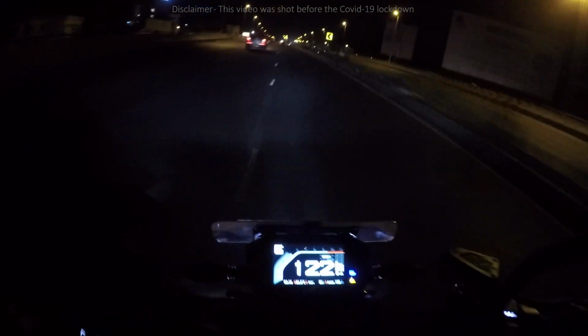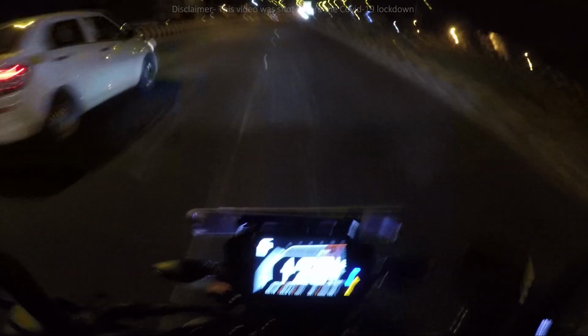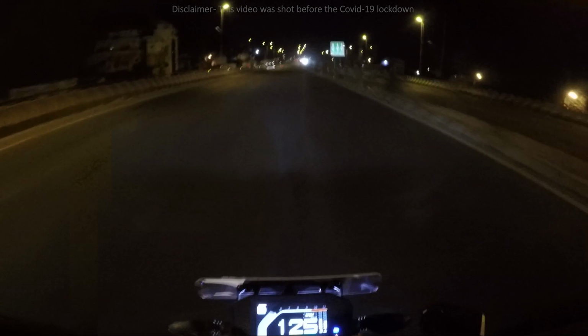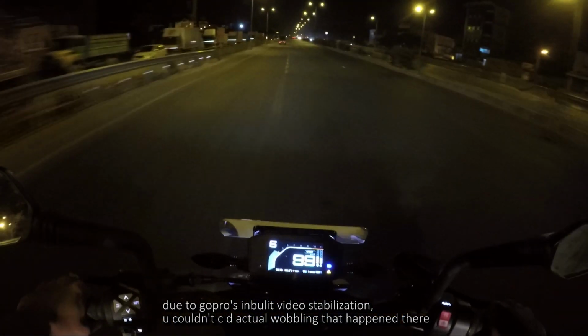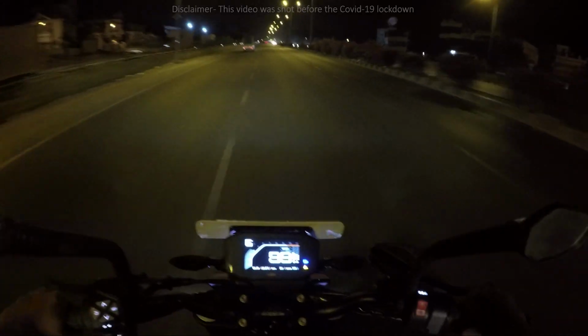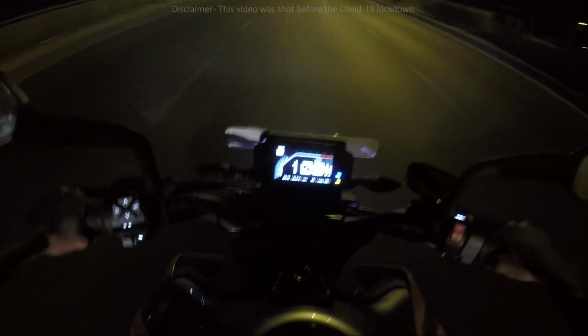And let me check at 100. Wobbling, warning, roads are not that great, man, dangerous. Wobbling, steering damper saved me, man, the steering damper.